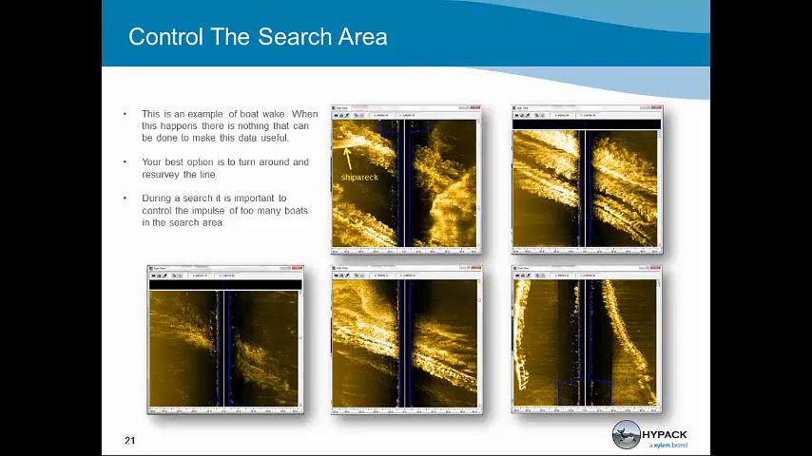If you see this in your survey data, you need to go back and recollect data in that area because there's nothing that can be done to fix this. If you control the search area and control the environment as you're doing the search, you're better able to eliminate the effect of boat wake on your search.